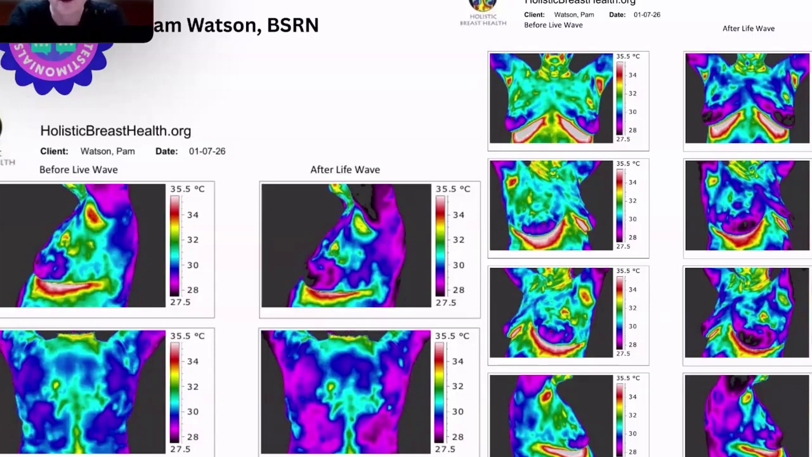So on that very top image, you can see there is a big difference between the two pictures. Which means in 20 minutes, based on this scan, a major reduction of the inflammation. A definite cooling down in that time frame.